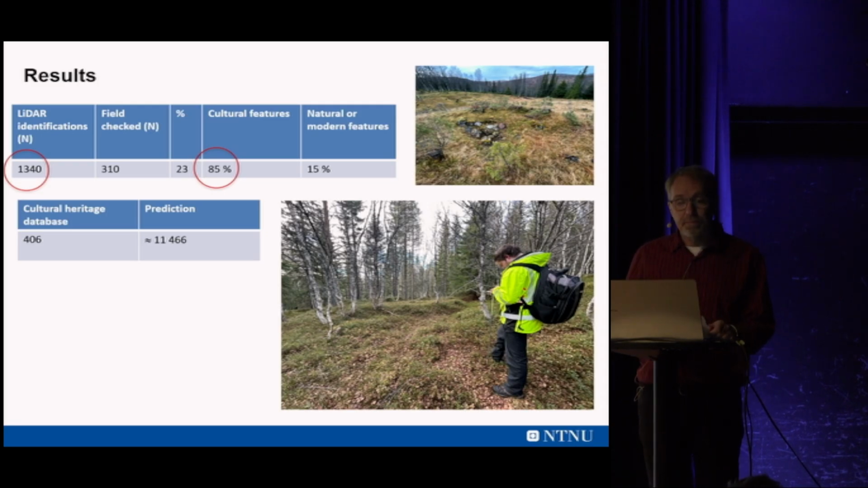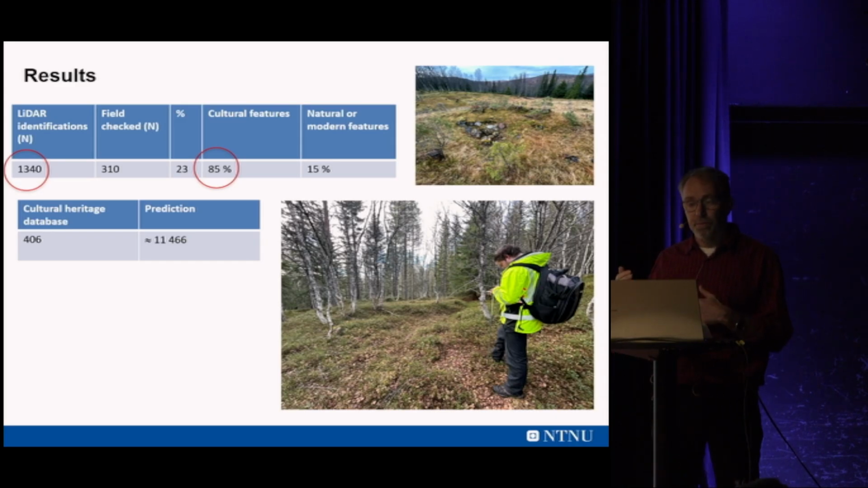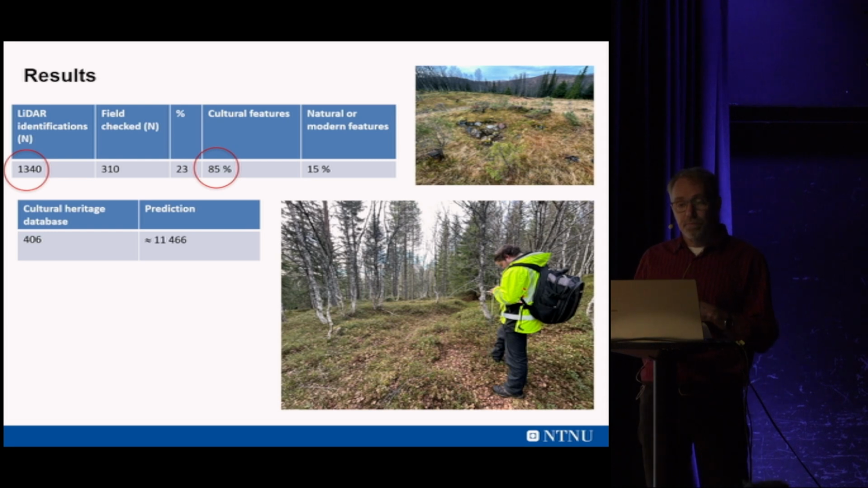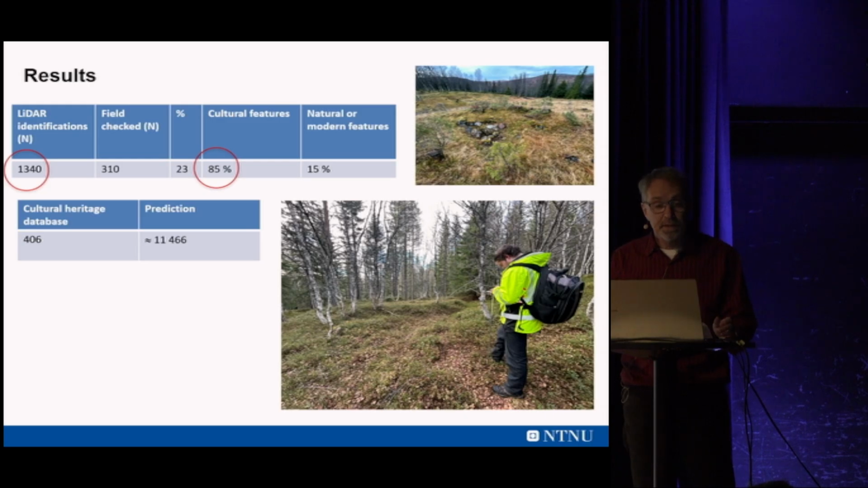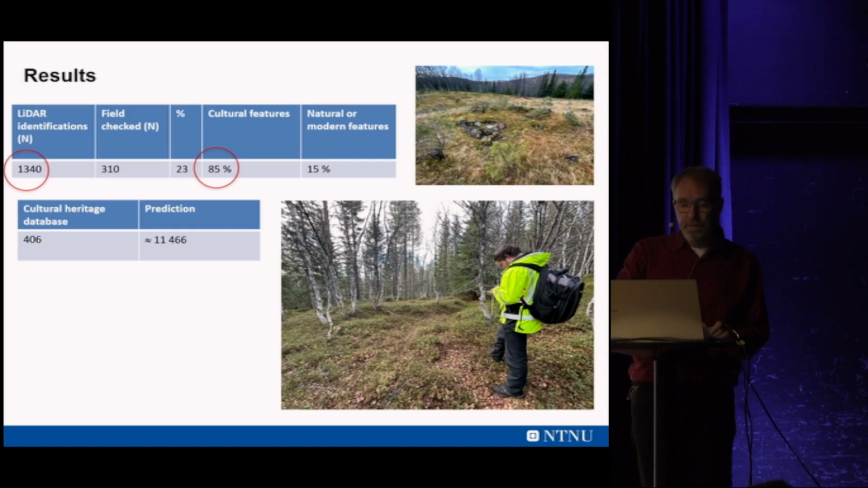And also here we did a prediction, which showed that there was an even much higher potential for finding cultural heritage features in forest areas in this project. So in the database today there are 406, but if we cover the whole municipality, we will end up with more than 11,000 features. So it's a substantial increase that we can show from this study.